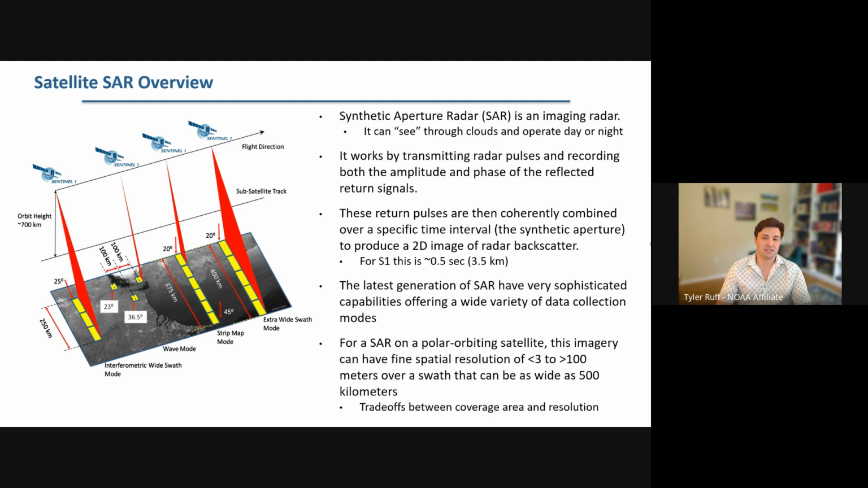So for example, for Sentinel-1, since the satellite is moving at around 7 kilometers per second and transmitting pulses about 1,000 times a second, when these pulses are combined every half second, the effective real aperture antenna length is equivalent to 3.5 kilometers in diameter, which is how it can achieve such high resolution imagery.